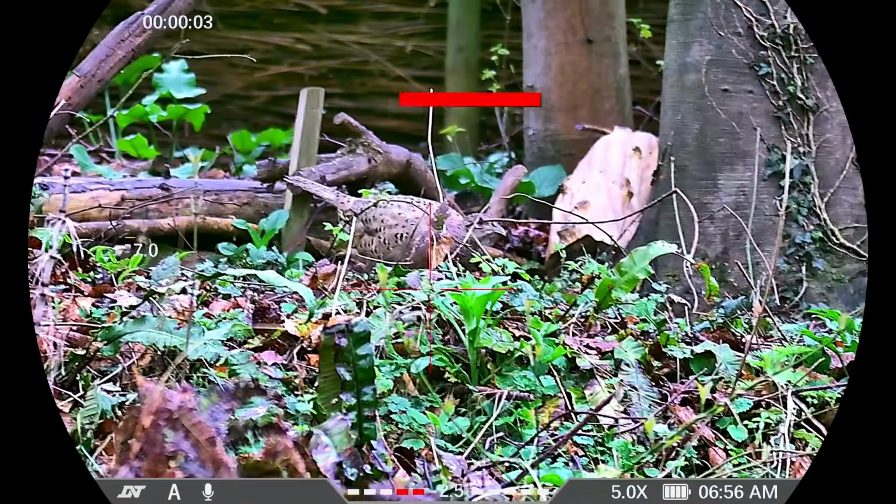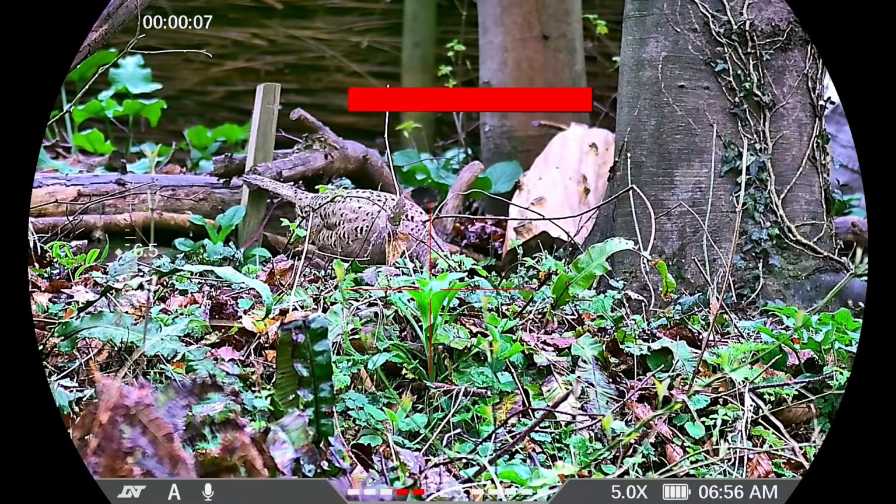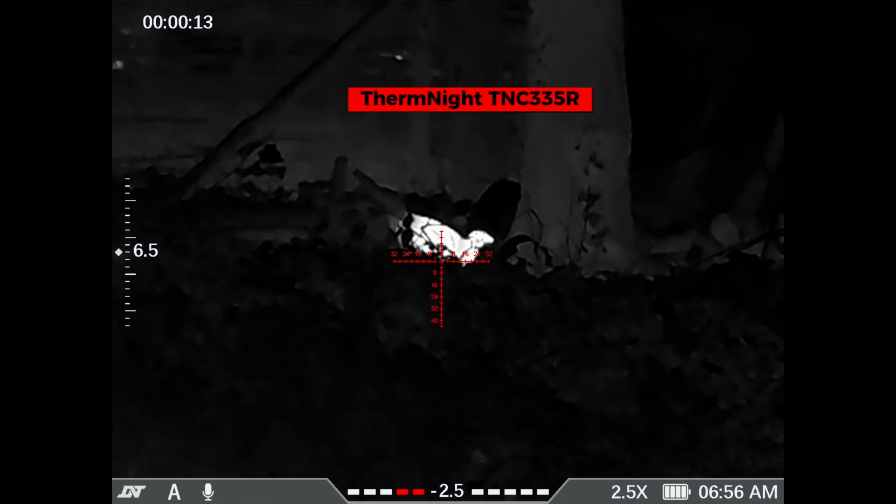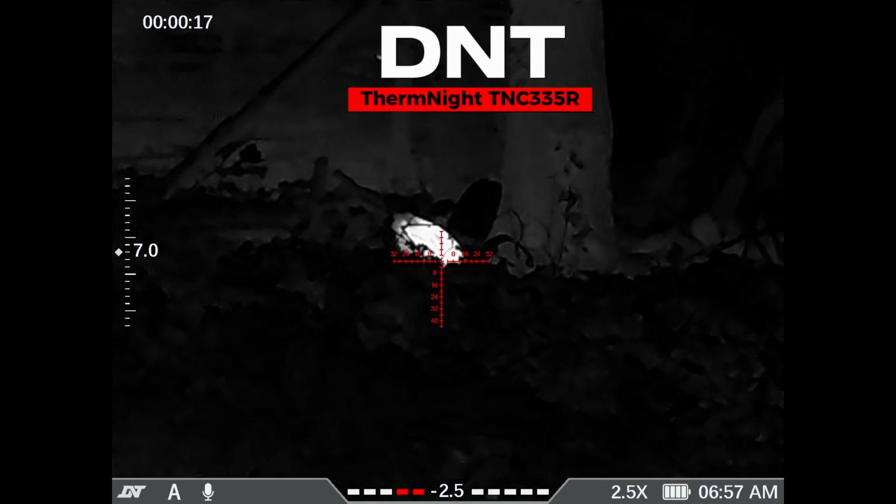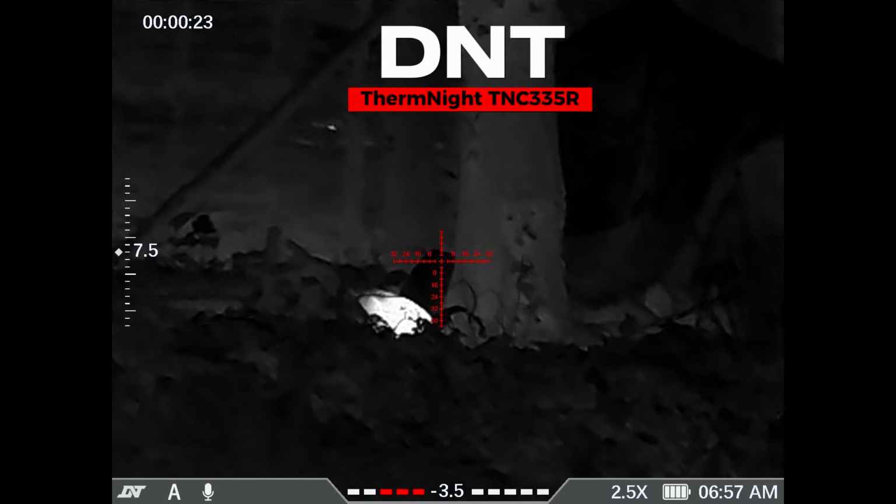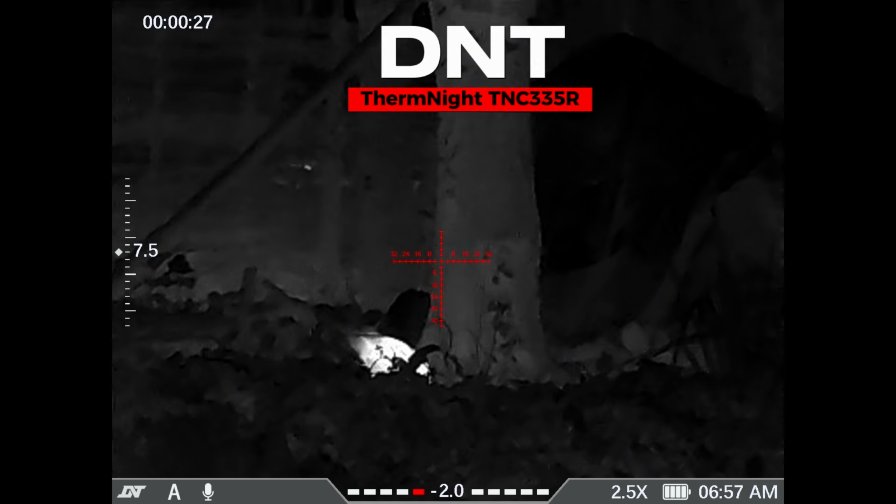Okay guys, this bit of footage is something I took just before I shot that first squirrel, because this was my first outing in the daytime with the DNT optic, and I wanted to put this in there so you could have a look at it. It was me just checking out its functions and its operation, and as you can see, it's an amazing bit of kit.